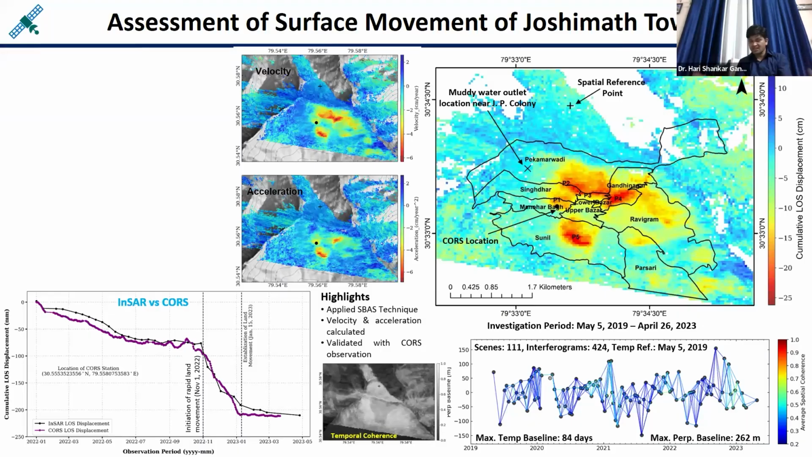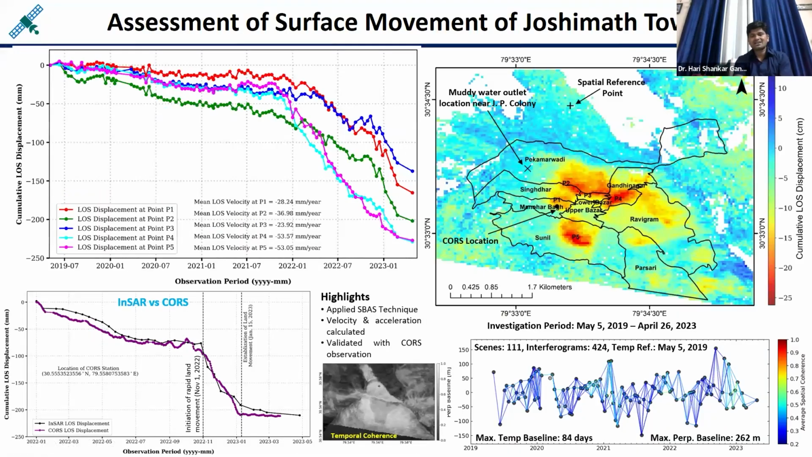It means the buildings are not safe over that particular area. These outputs were compared with GNSS data sets, taken from the Survey of India, where they have installed GNSS stations across the country. One station is there in Joshimath, so that data was compared with the interferometry data sets, and they were matching perfectly. So you can see this type of motion.